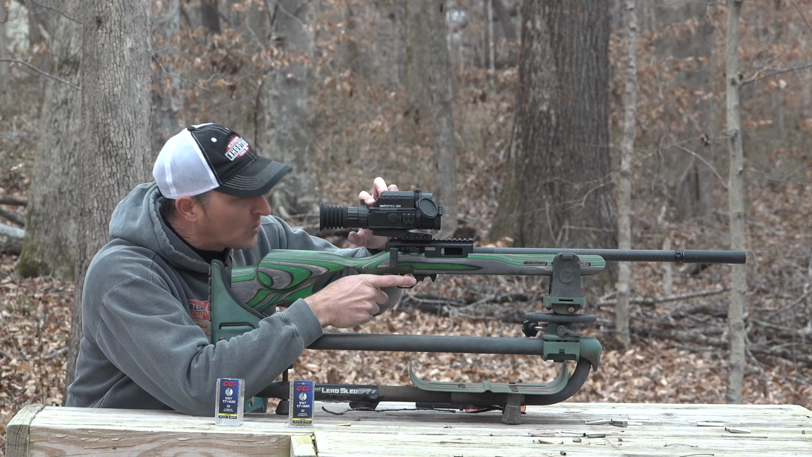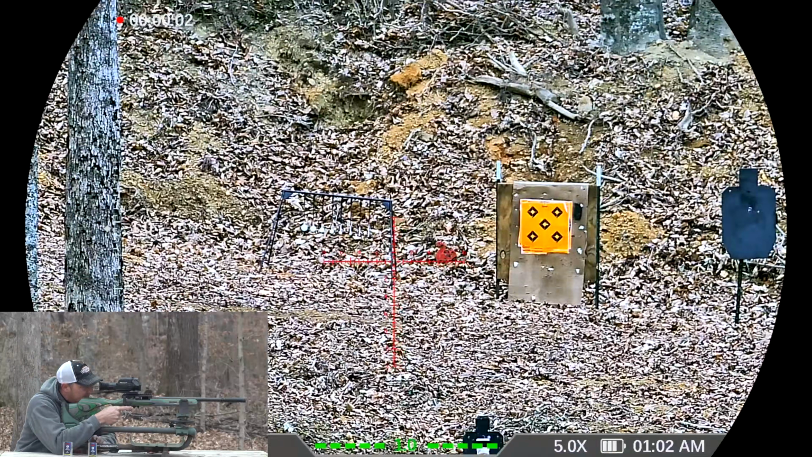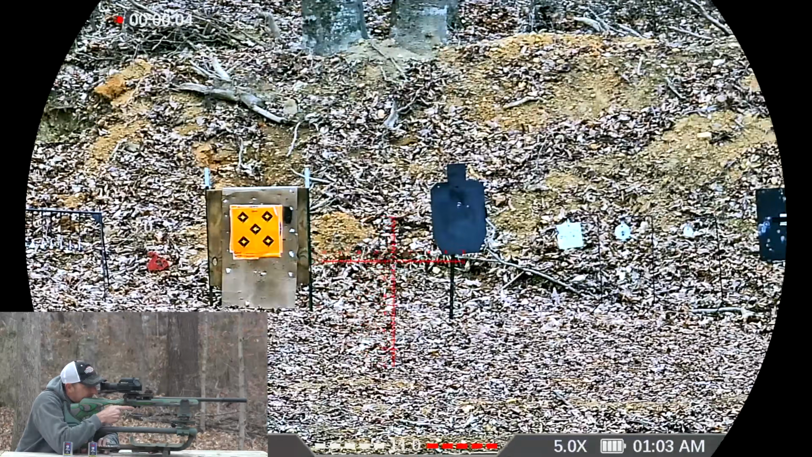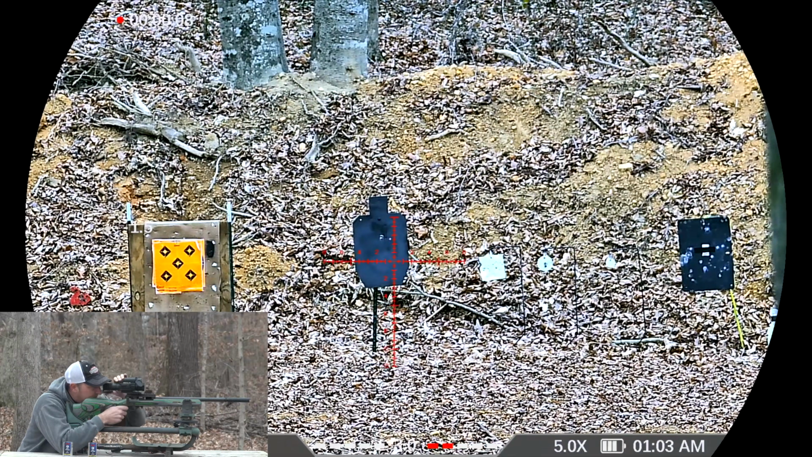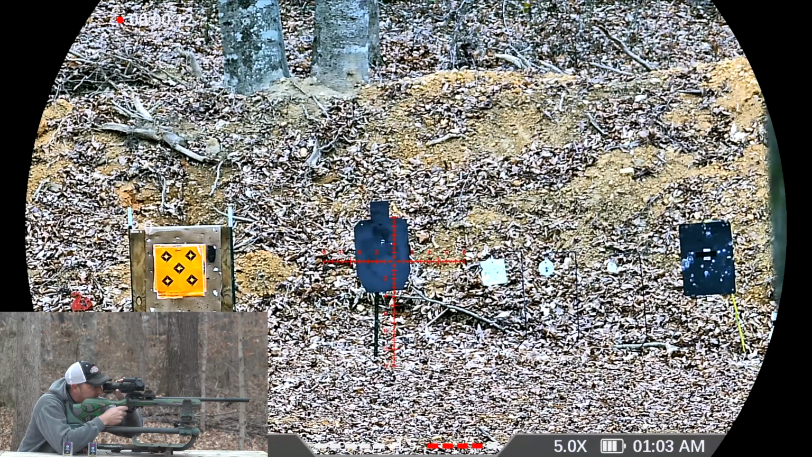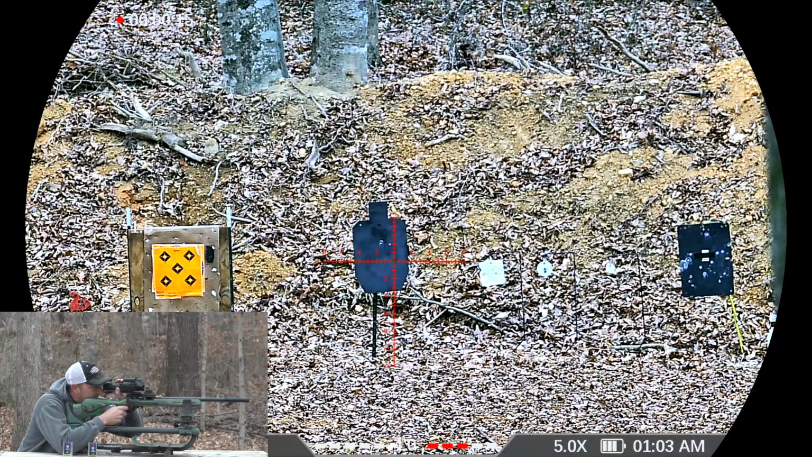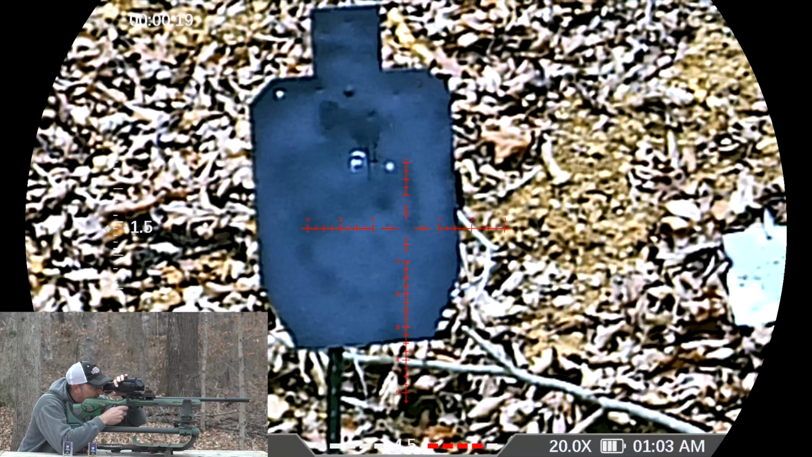So let me hit the record button right about now. Okay, now I'm recording, and you are seeing my picture. Right now it is set on the day scope, the digital scope feature, so you would use this during the daytime. Right now I'm set at 5.5 magnification, and you can zoom all the way in to 20 power.